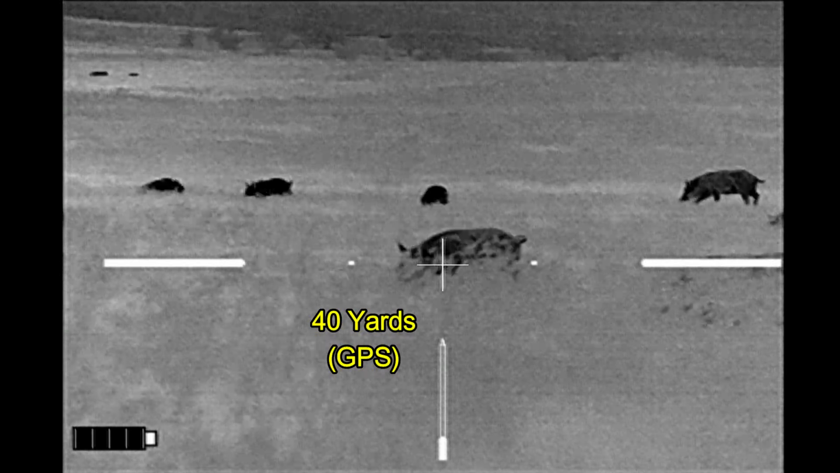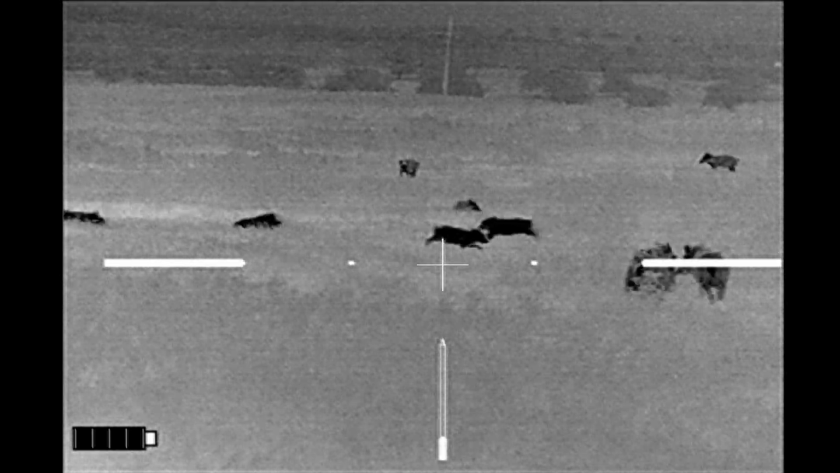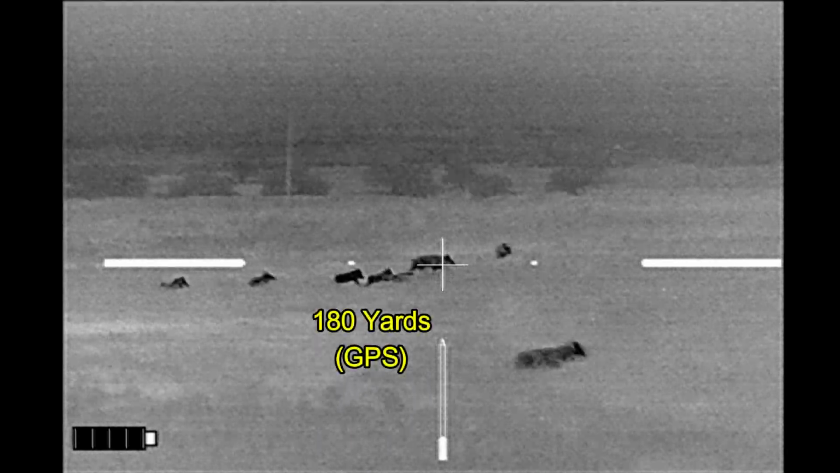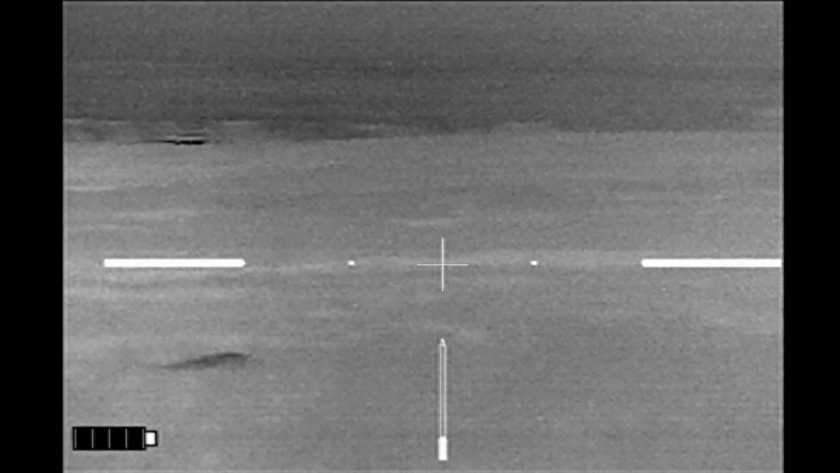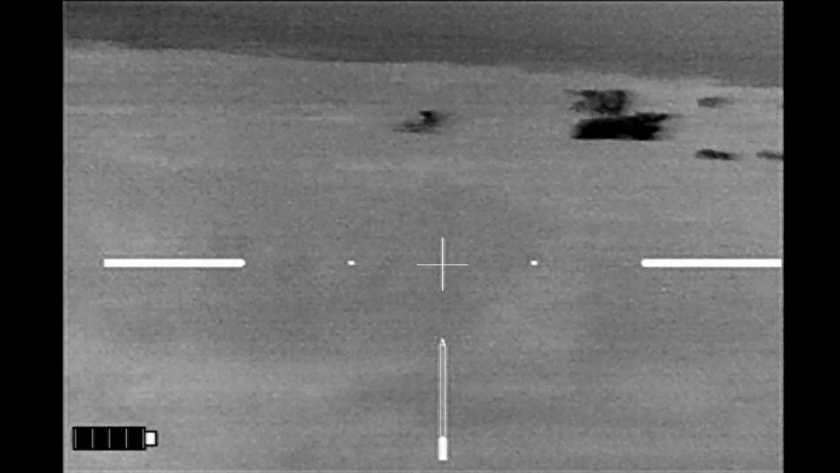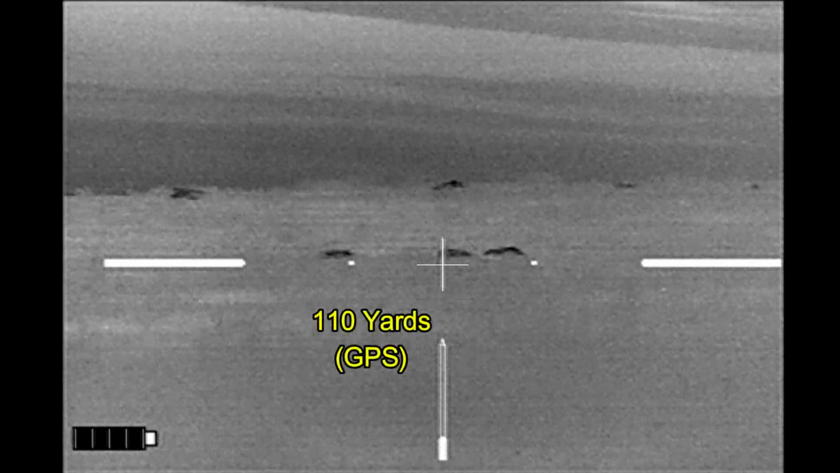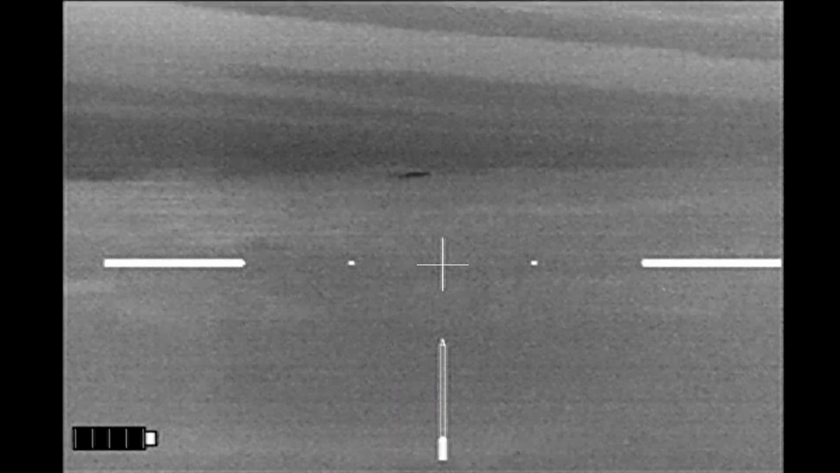I'm going to start right here. And because I know there are a lot of cattle around, I'm going to pick and choose my shots very carefully. And here I kind of have to laugh at myself. I don't know why I let this hog go, but I tried to pick up a piglet right here, which I did.